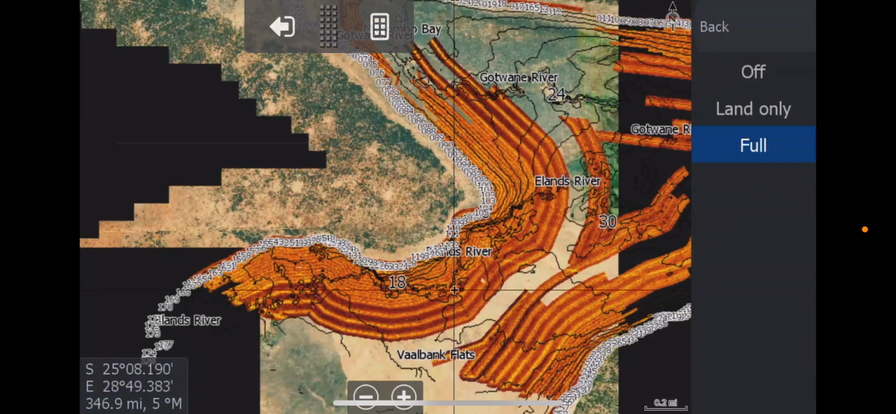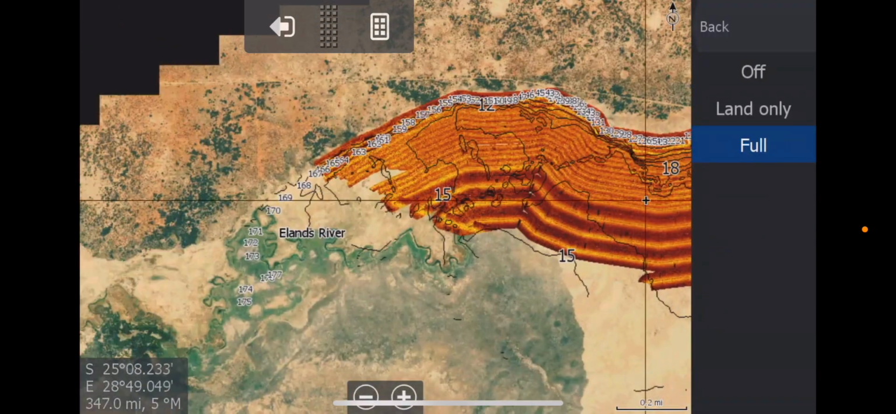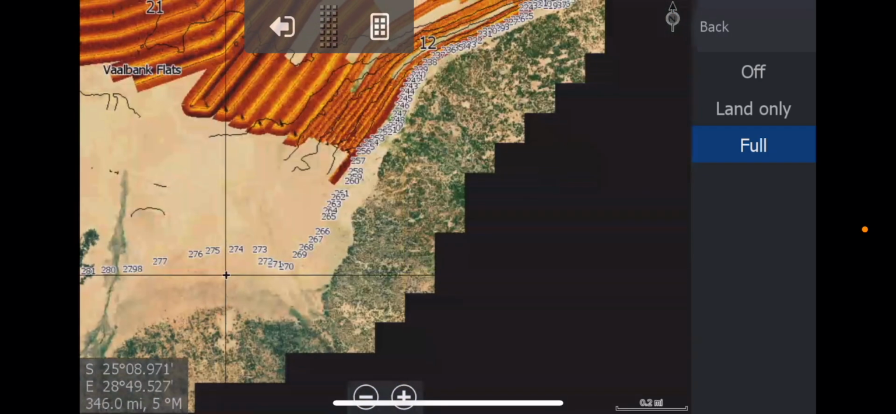We come around the corner. The photographs come all the way around. And from here, this is just weeds. We can't get a boat in here. There's just nets and weeds everywhere. So that's not so good.